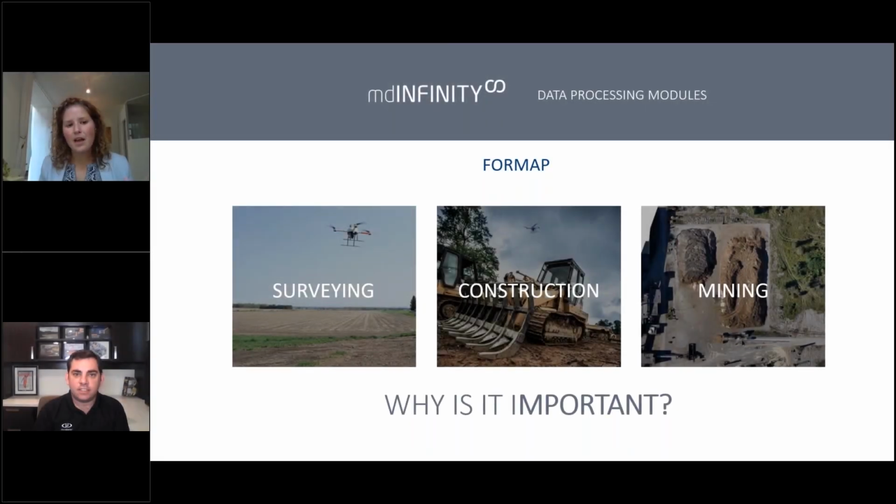We have lots of clients in surveying, construction, and mining. For example, for a mine surveyor or a quarry manager who needs to make quick decisions on the spot, or in emergency situations, FORMap is really the answer. As you saw, the reduction of time in processing is really amazing.